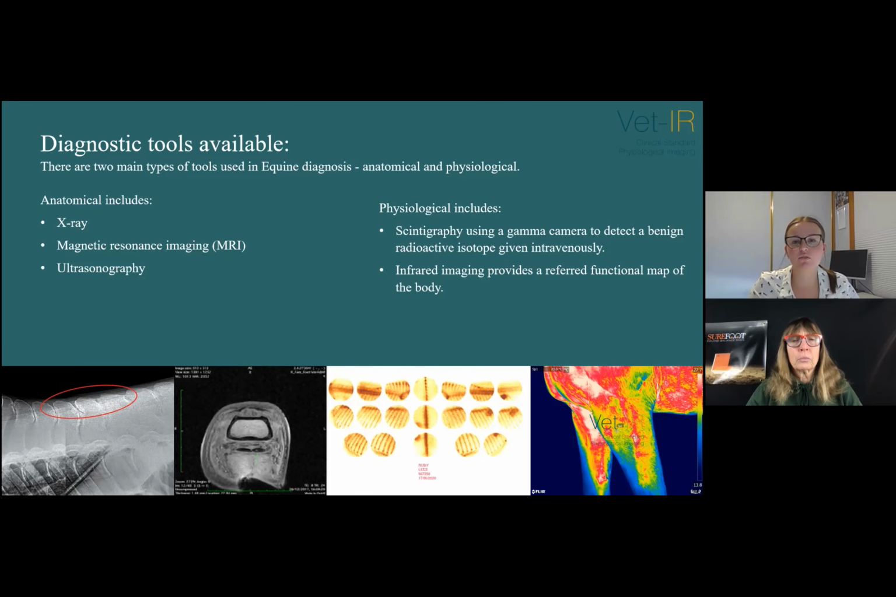That includes scintigraphy, so bone scan. This captures a horse's skeleton using a gamma camera that detects a benign radioactive isotope given intravenously.